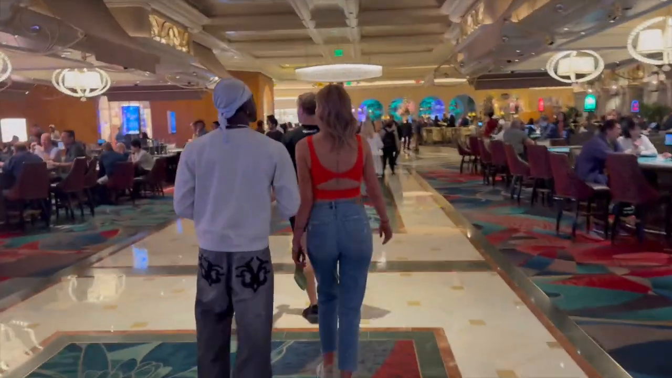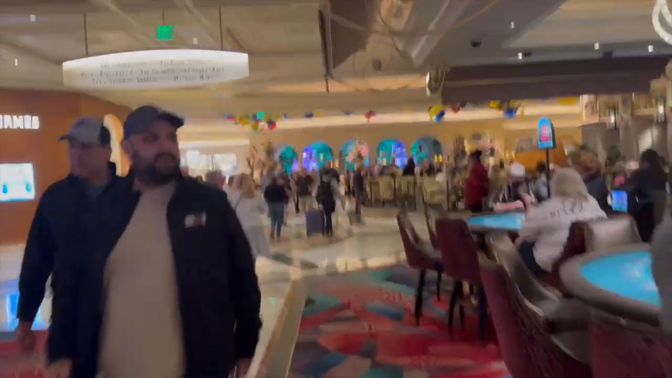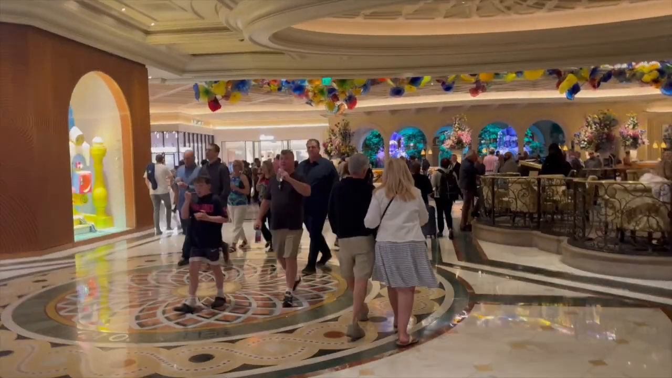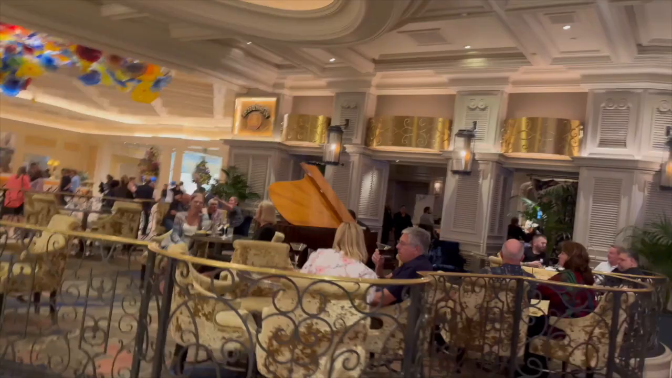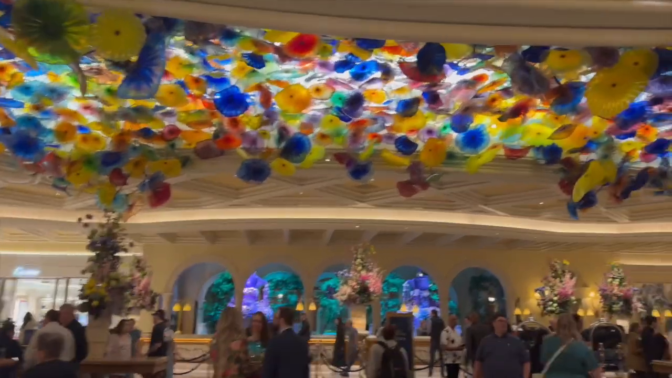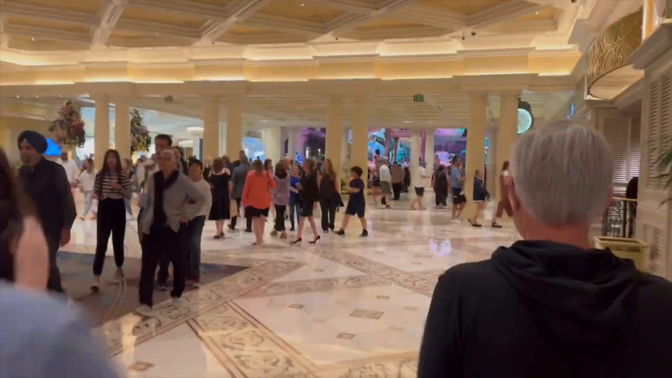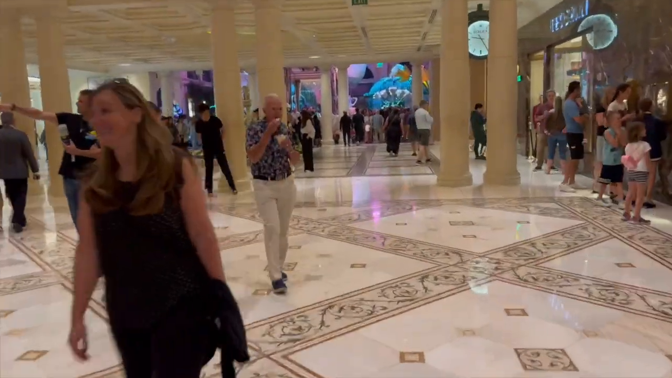Look at this girl's beautiful butt, my god. Alright, and I'm gonna show you the lobby here. Oh yeah, the Bellagio has that, look at this pianist over here. Live piano. Okay, here's the main lobby. Look at all these accoutrements. And then there's this Asian garden here. Oh, you know what? I'm gonna take you to the Asian garden.